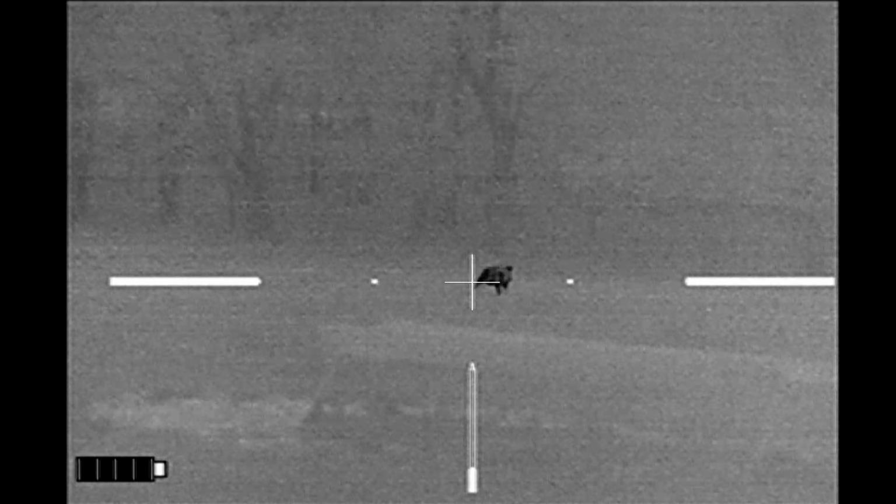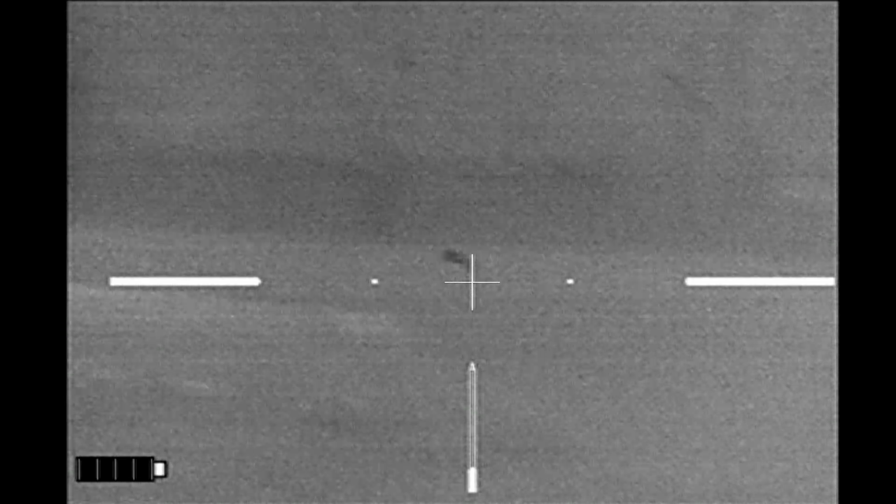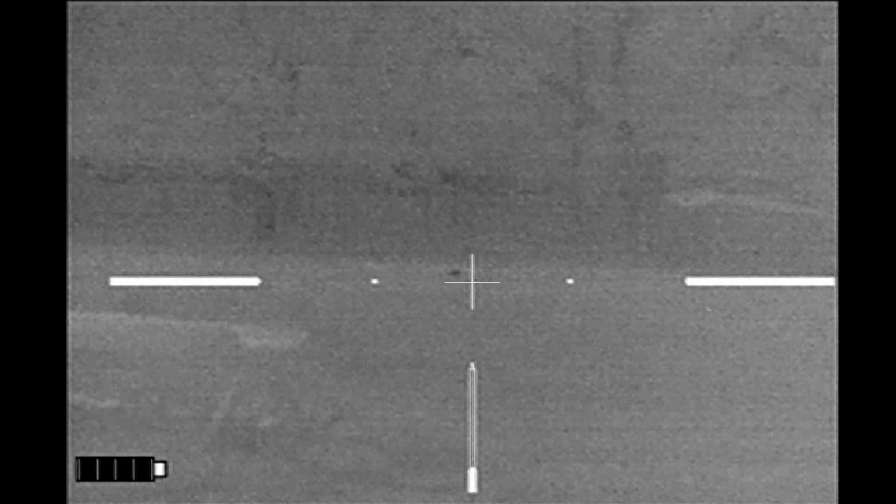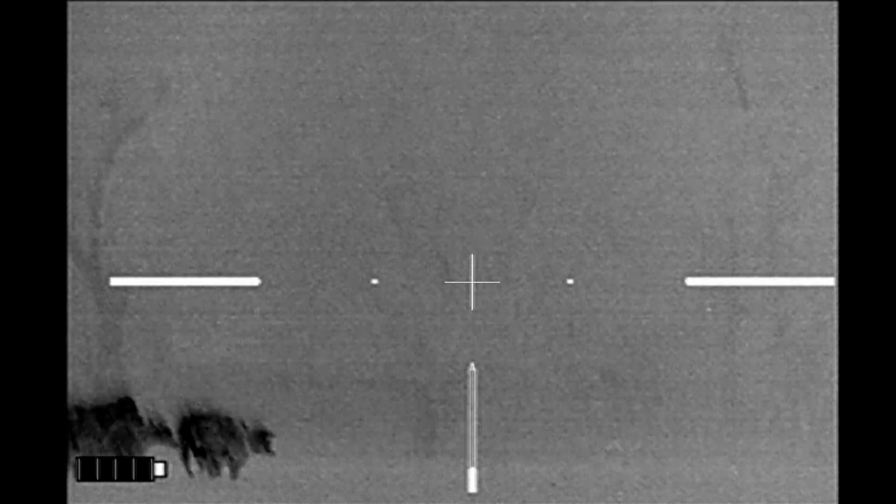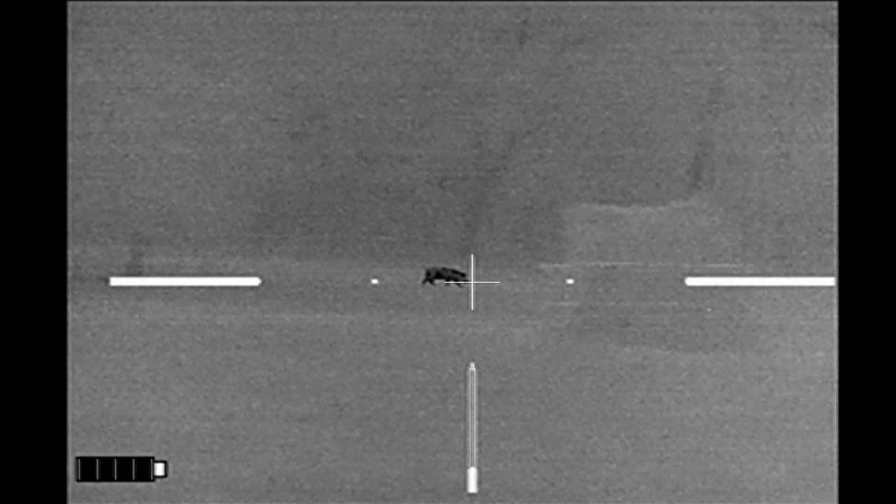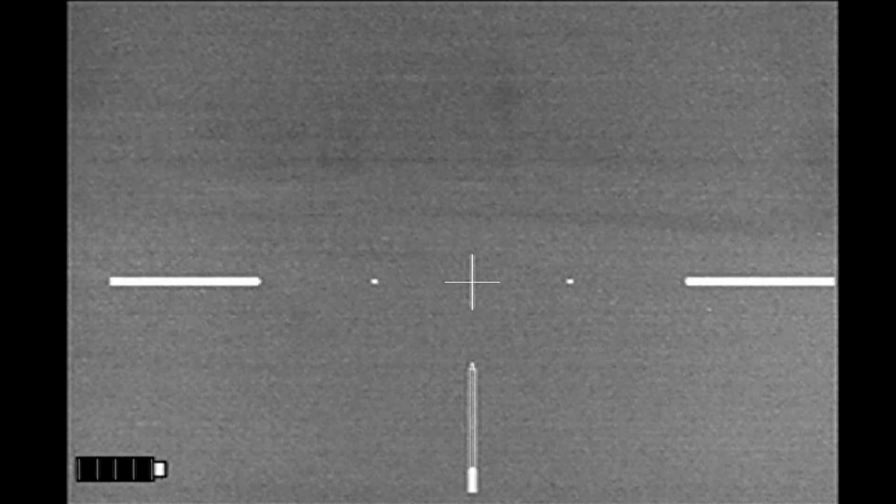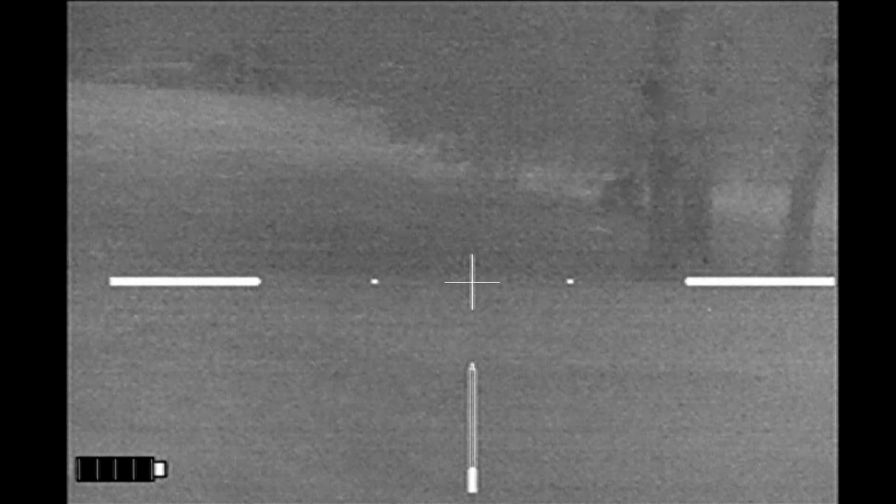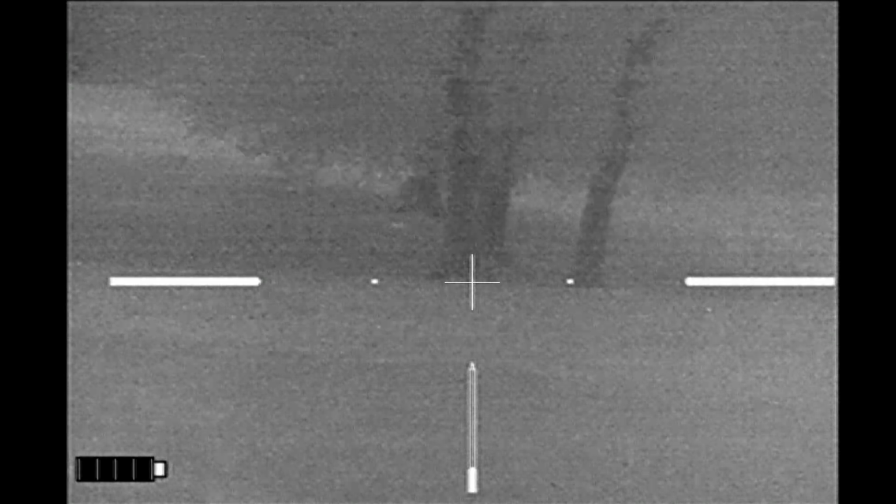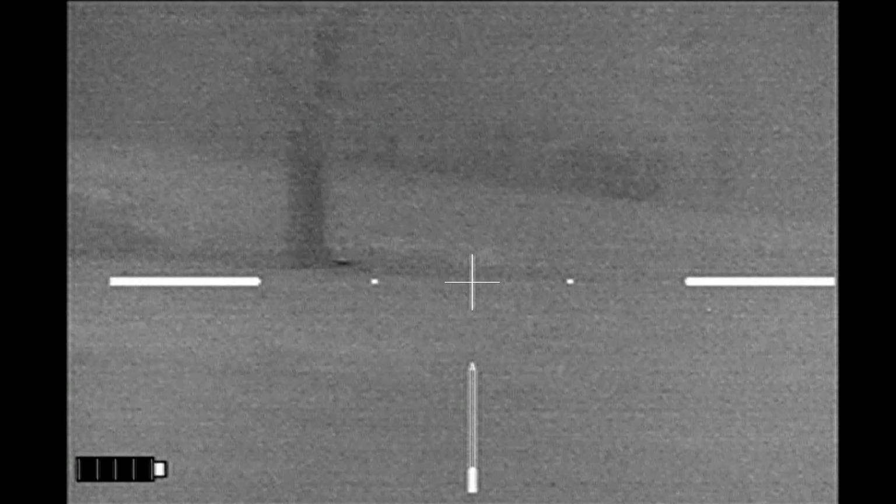And I should have just stopped shooting and called it a night. I missed that hog on the run. The cattle run towards it. This hog is in the clear. And I lead it too much. I don't see any other viable targets. And that does it for this hunt. Well, shoot.